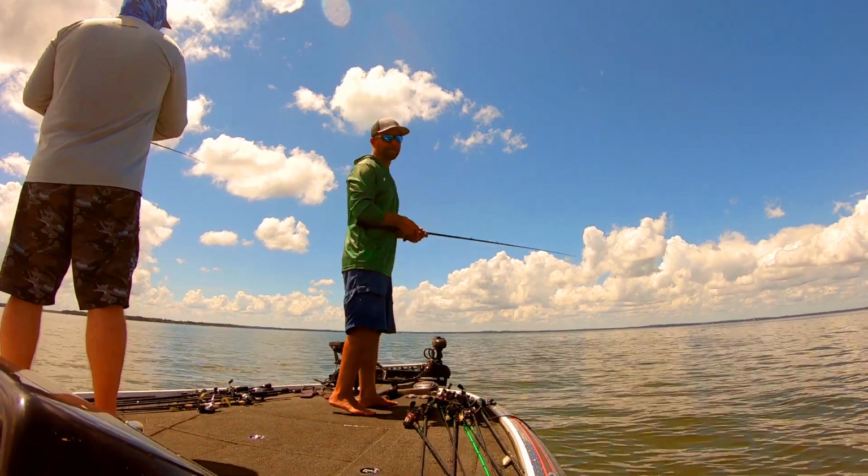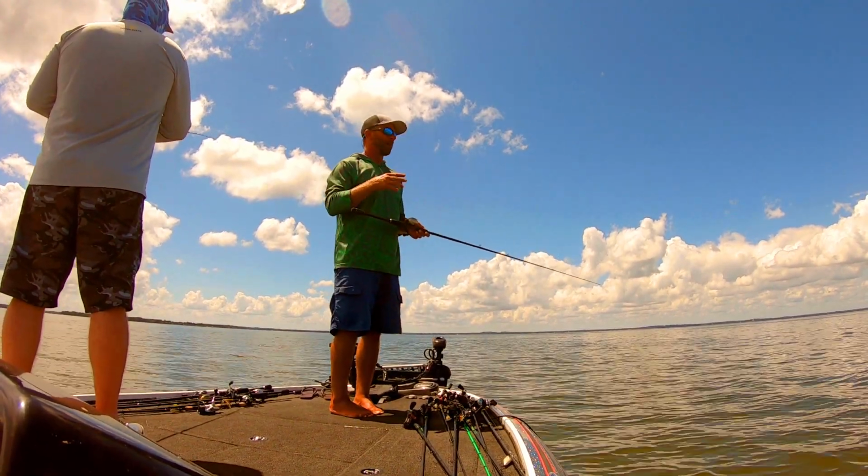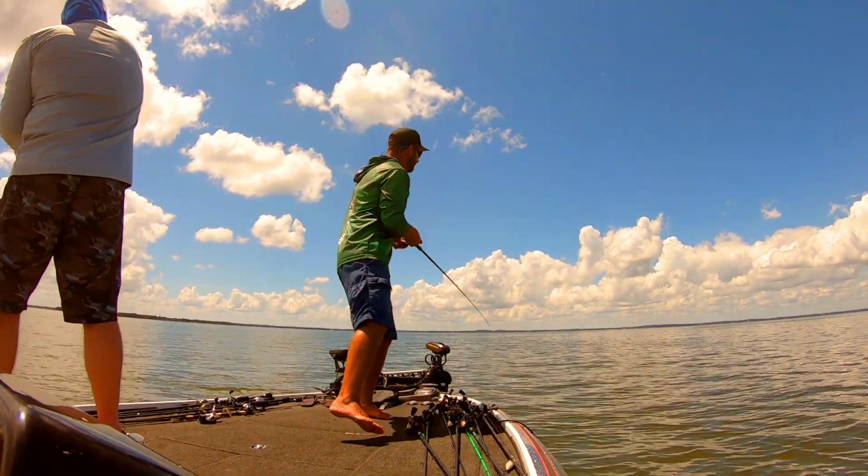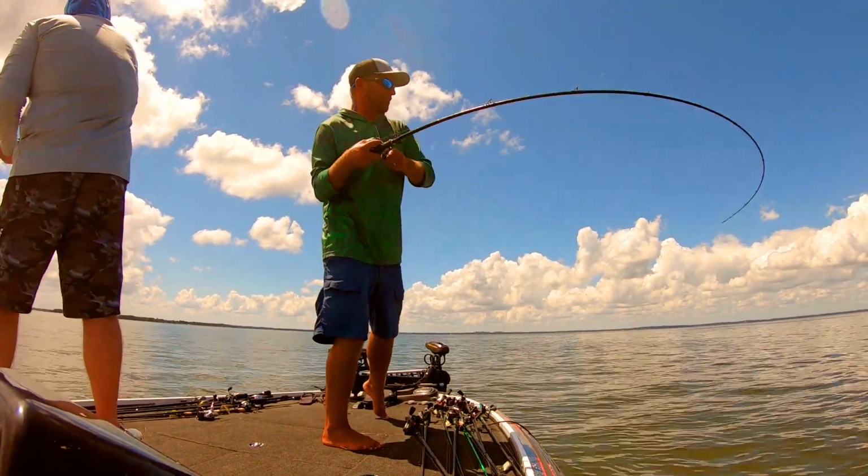Another little trick to not get stuck in the brush all the time. I know on shell and stuff like that, it's nice to grab. There's a fish. Oh, here's another one. Just go up and down with it. Oh no.